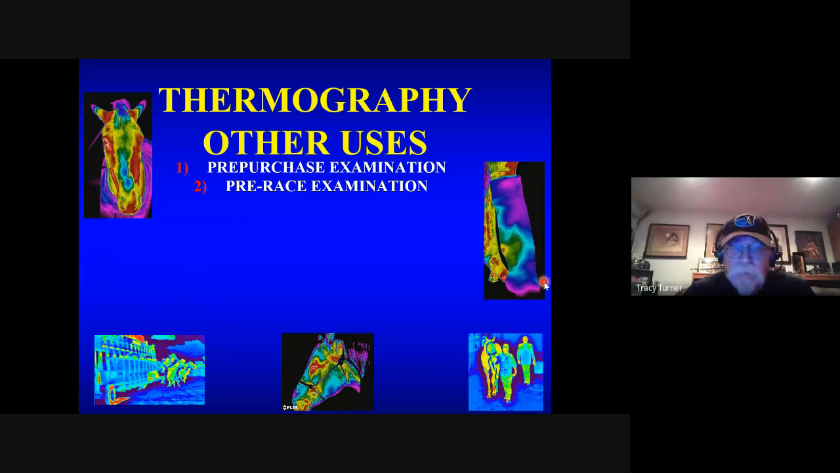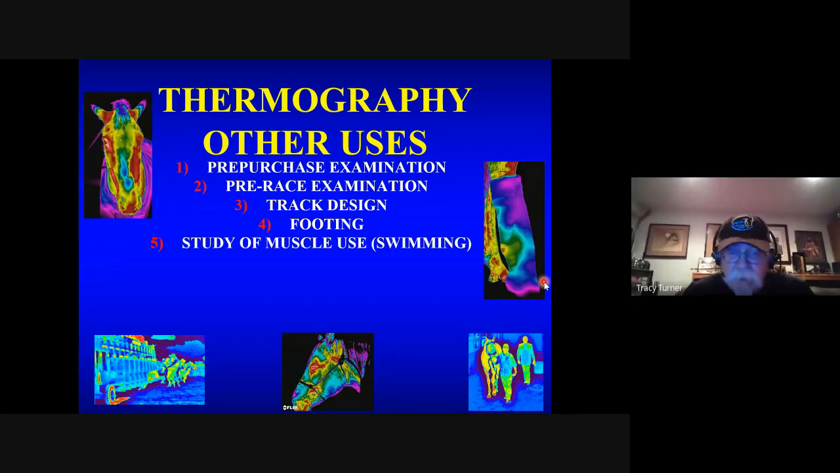Again, we've used it in pre-race examinations, with the same idea, that there's a hidden injury or a problem there. It's been used to look at track design and whether the surface is putting different stresses and strains on the horses. I think it could be used to look at footing in different arenas, et cetera, to see if the footing is creating strain. We've used it to look at the muscle use during regular swimming, not treadmill swimming.